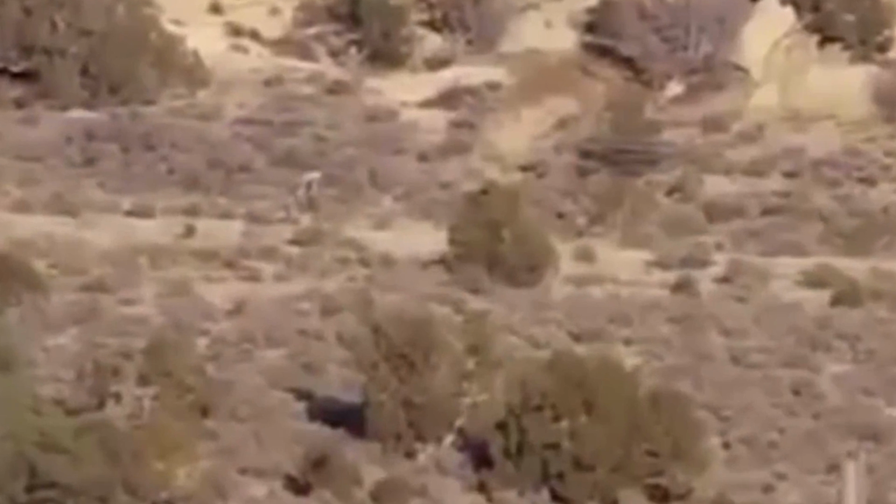Footage of what seems to be a desert monster captured in a Portuguese desert was shared on Reddit by a user named Mark64. In the video, we witness a long humanoid creature walking on its 2 long and slender legs. After a few steps, it disappears behind a bush, and the video abruptly ends. Many viewers have speculated about the identity of this creature.